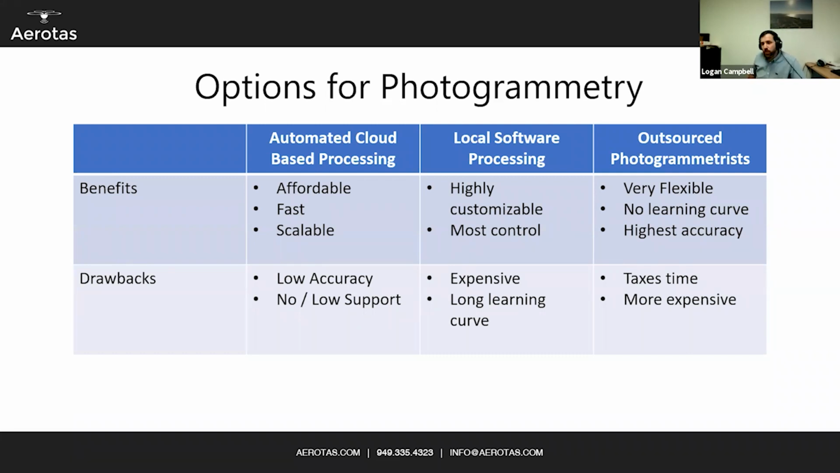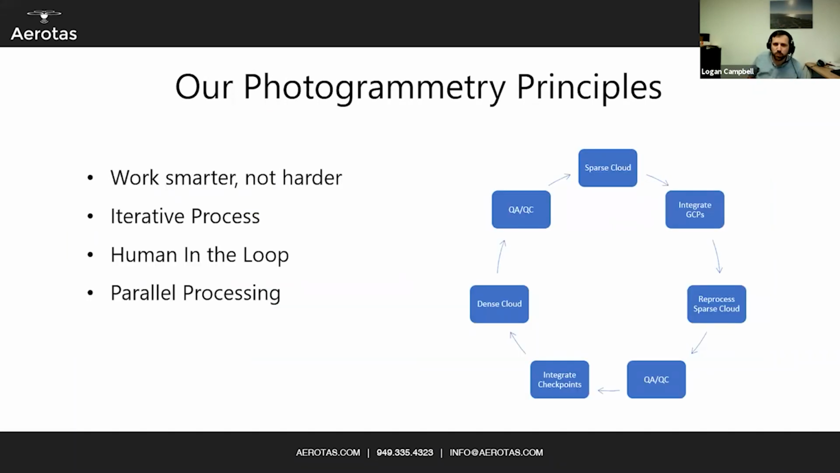The drawbacks are it's more expensive and it does take time because you do have to transfer files and on and on. For us, at least, our photogrammetry principles are just work smarter, not harder, have an iterative loop. We actually process every single project multiple times to make sure that we have the proper site parameters, camera parameters. We check different settings and permutations of ground control. We check for hundreds of known common errors that we see in different photogrammetry projects to get the highest quality data. And you'll notice that we have a human in the loop.